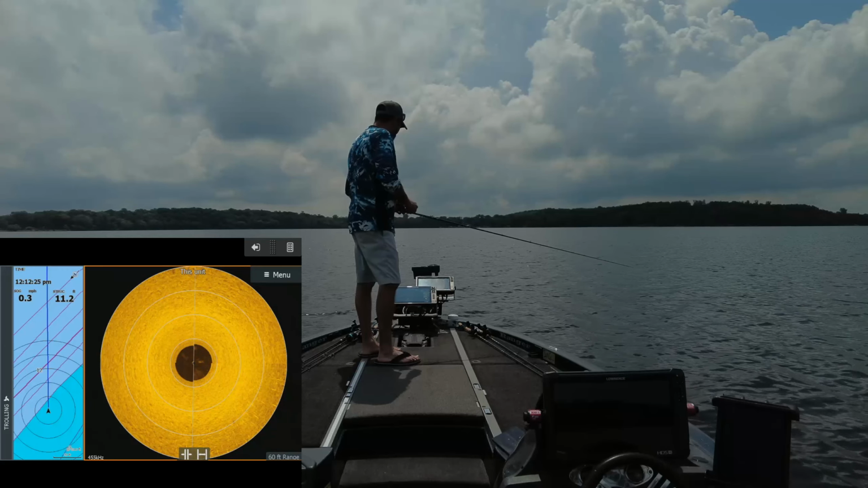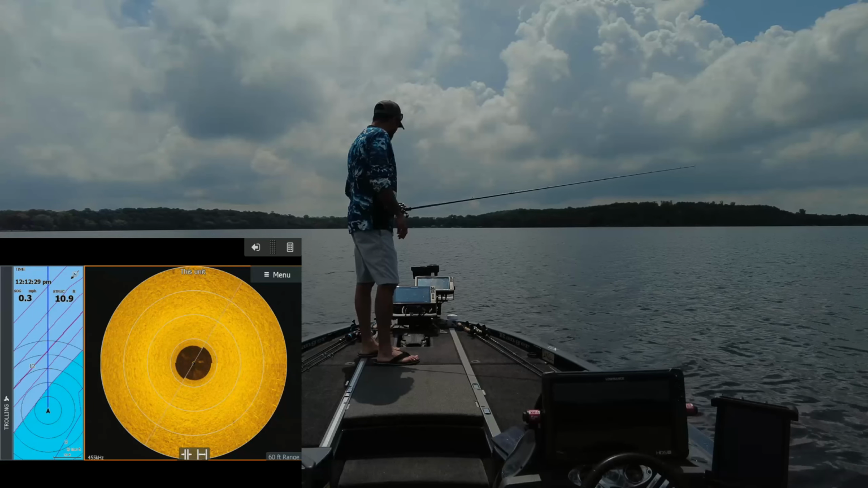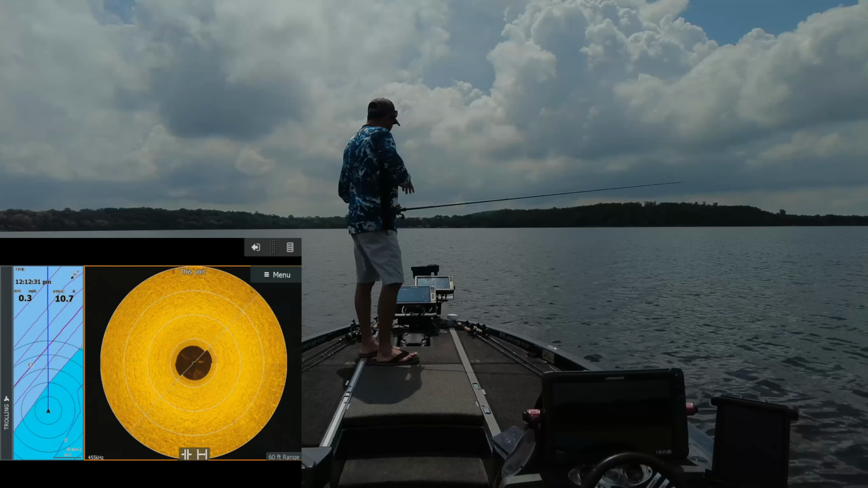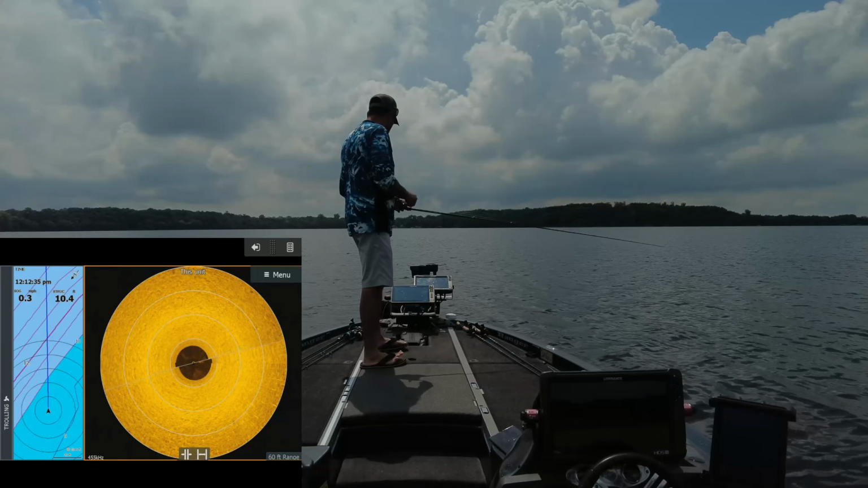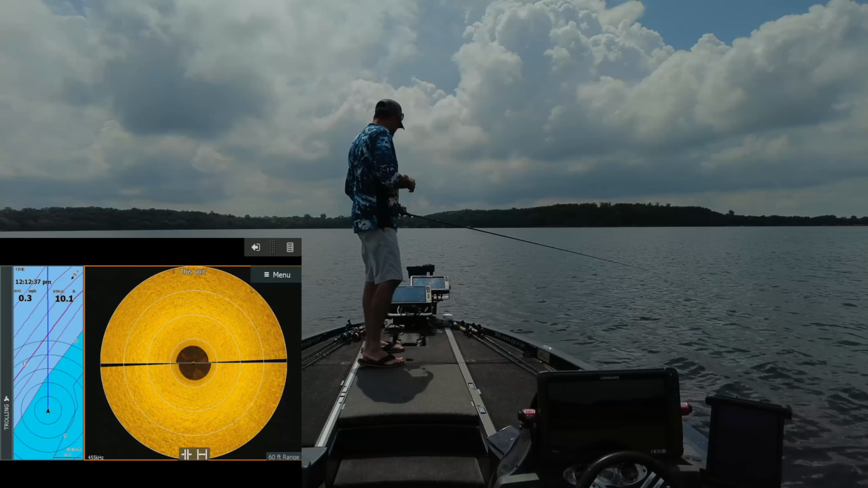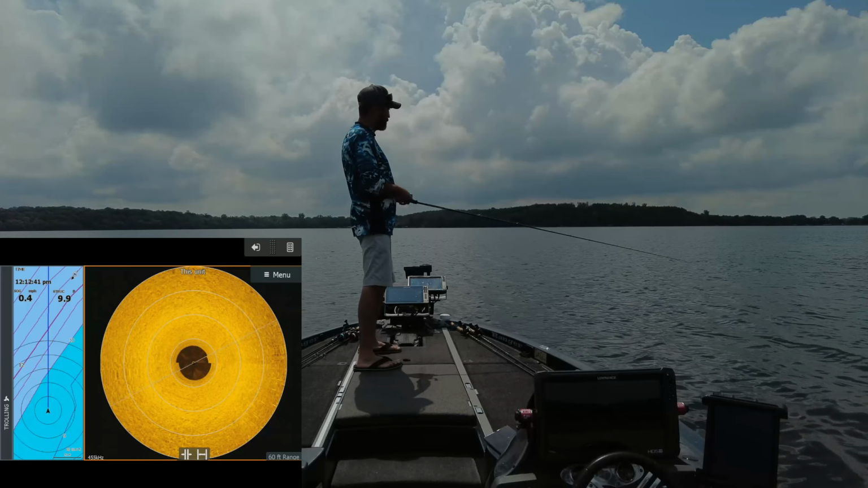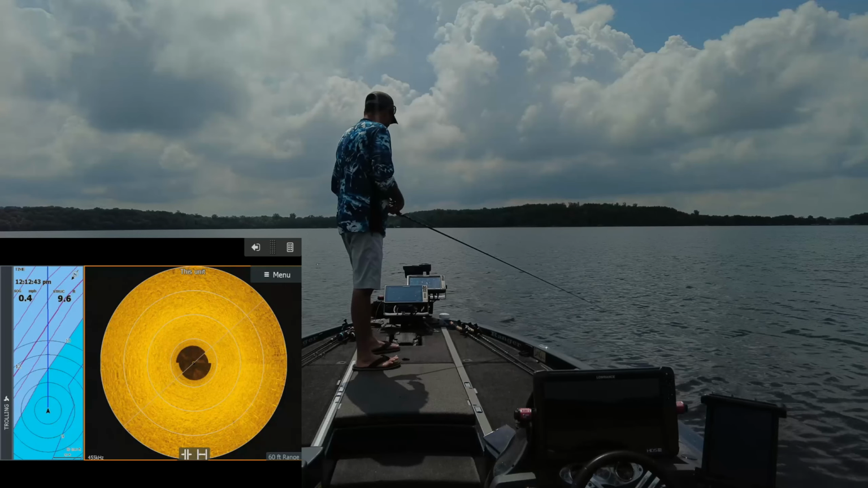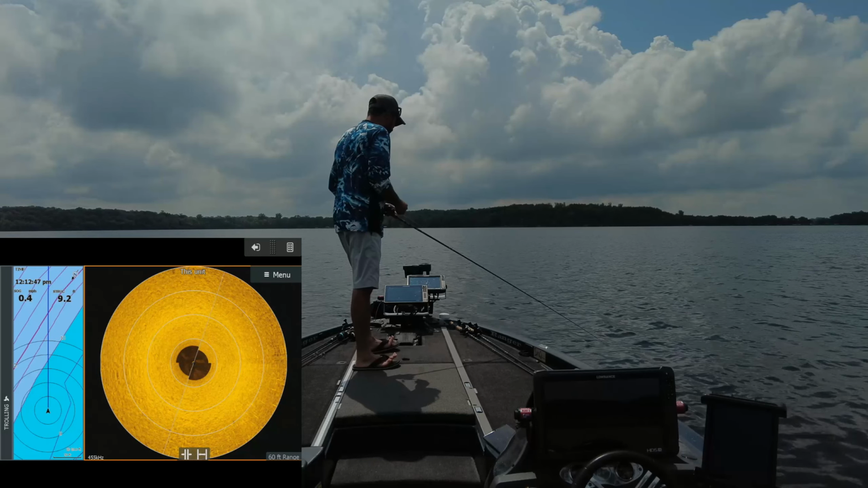So far, I like the 360. I'll work with it. Once I find a little structure on the 360 here, I will waypoint an area, and then I'll kind of back off. I'll position myself with the active target. That I do like. It was kind of nice having it on the right height.